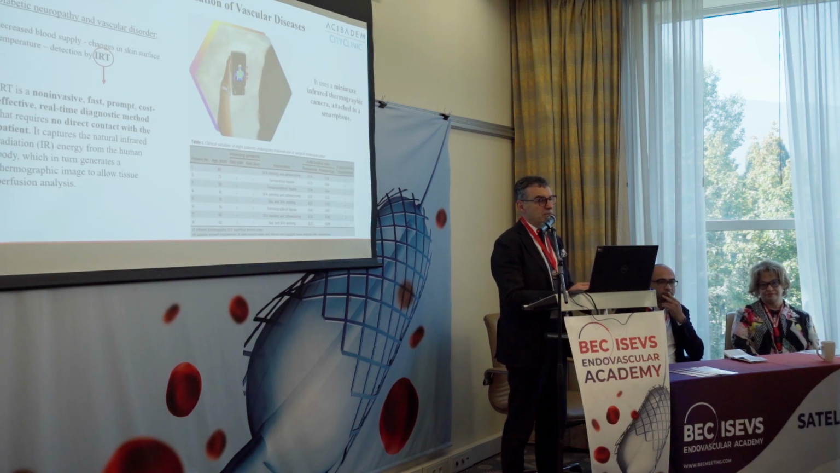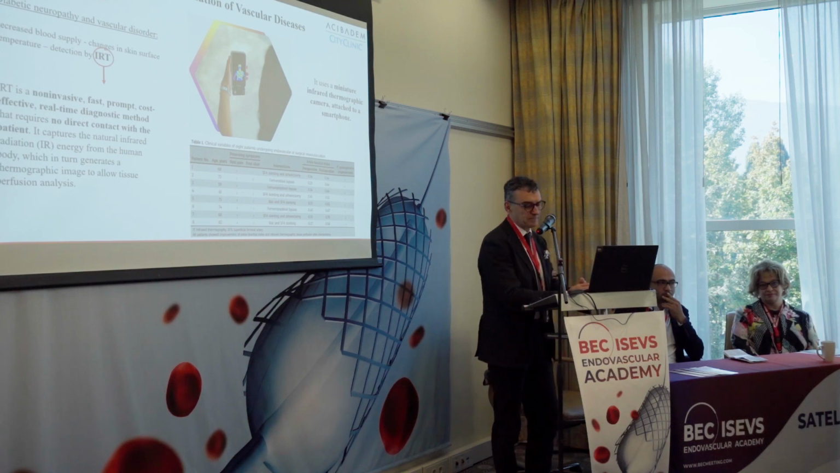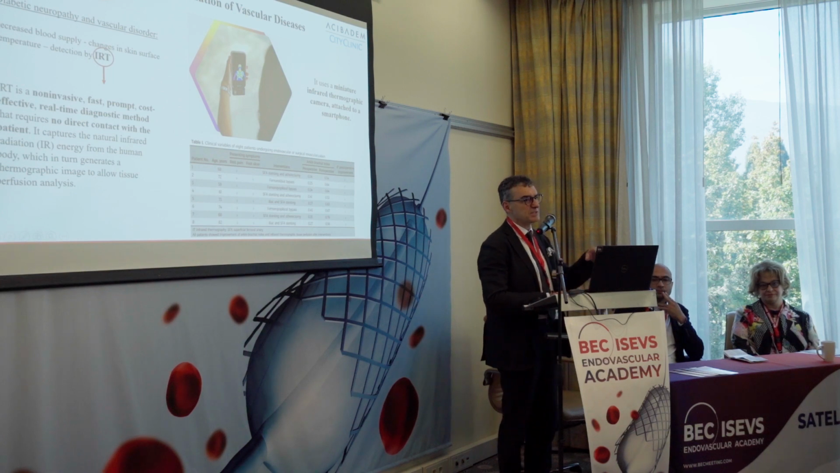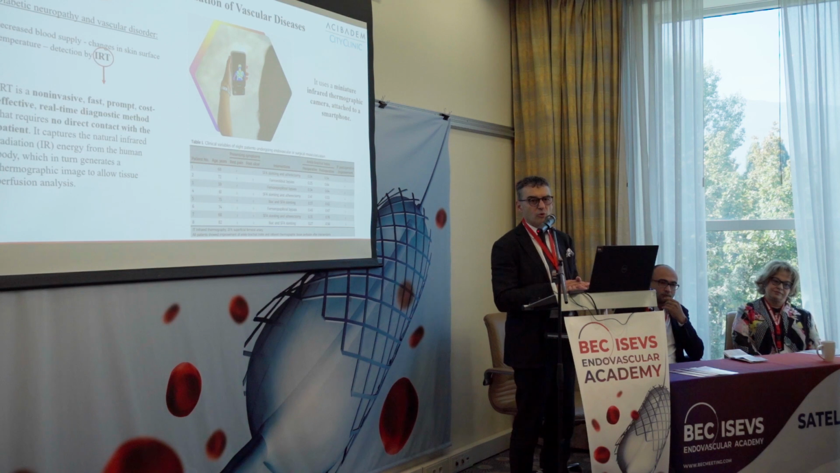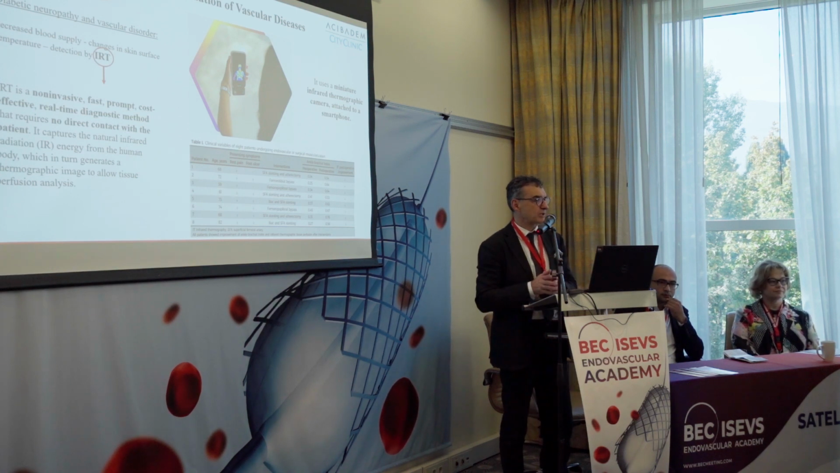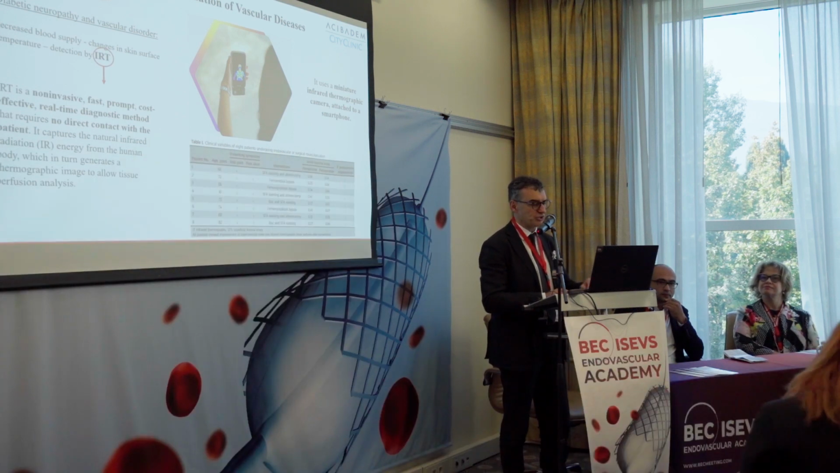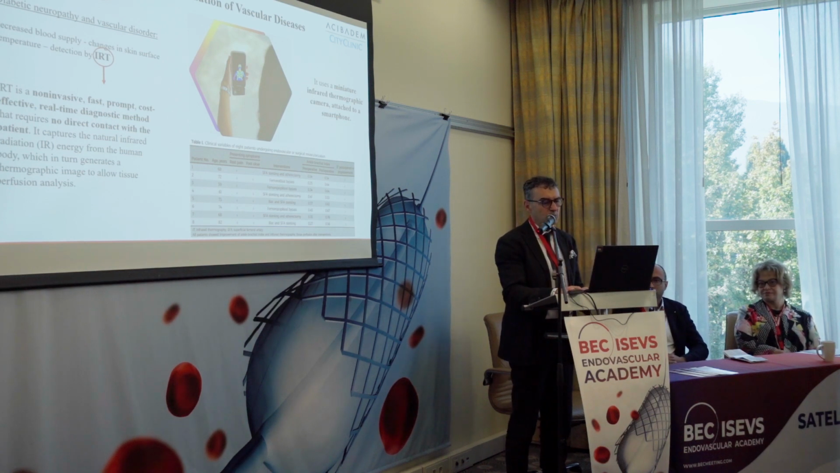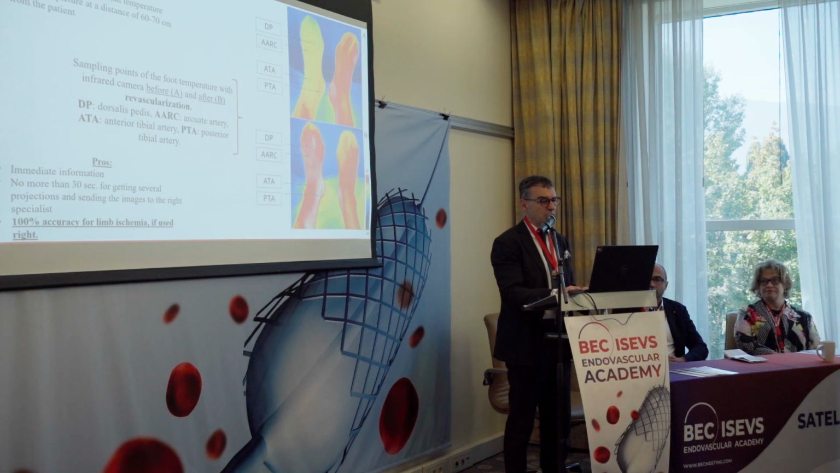For vascular diseases, it was absolutely logical to think about thermography in screening and diagnosis. Why? Because all vascular surgeons, angiologists and vascular specialists know that vascular changes, both venous and arterial, lead to surface temperature change. So what we can feel with our hand, we can show with thermography.